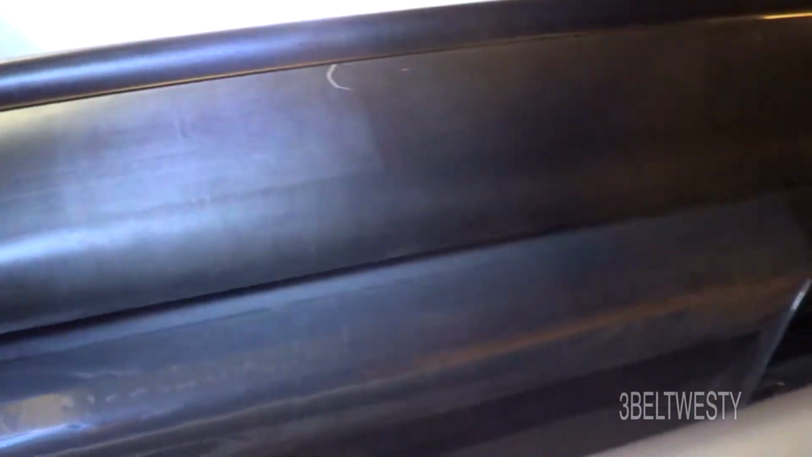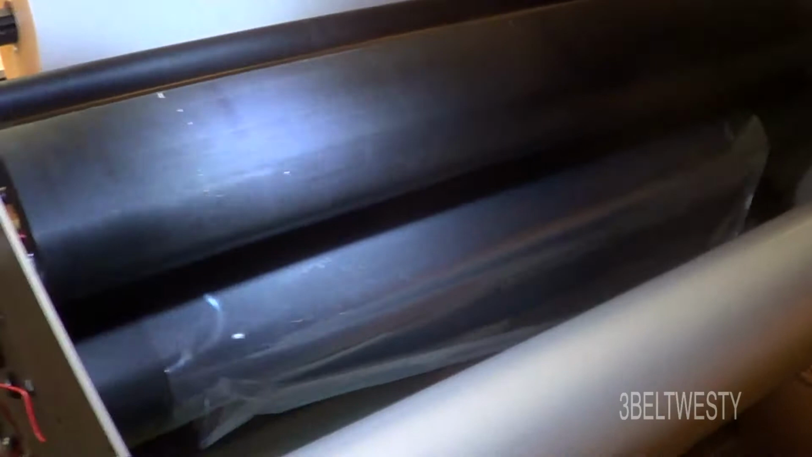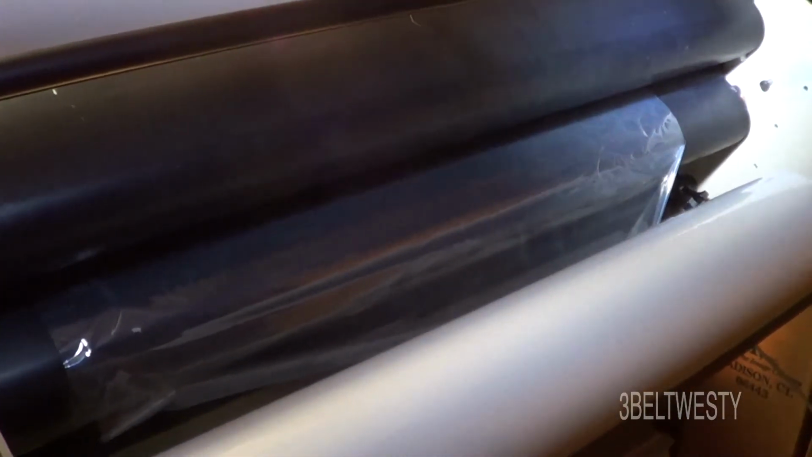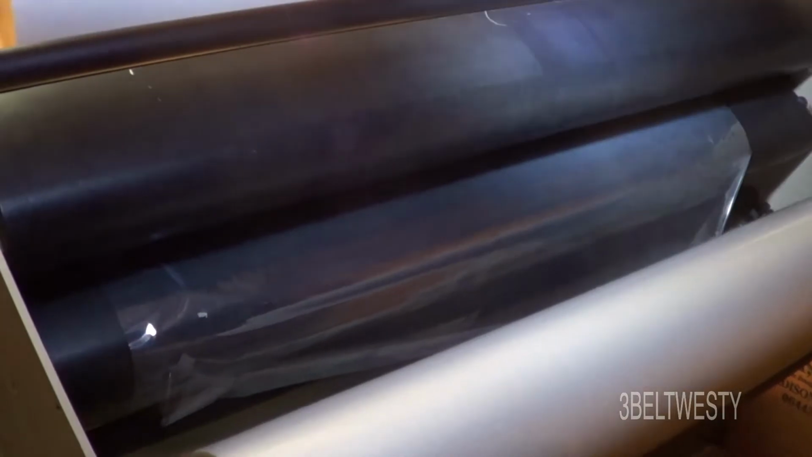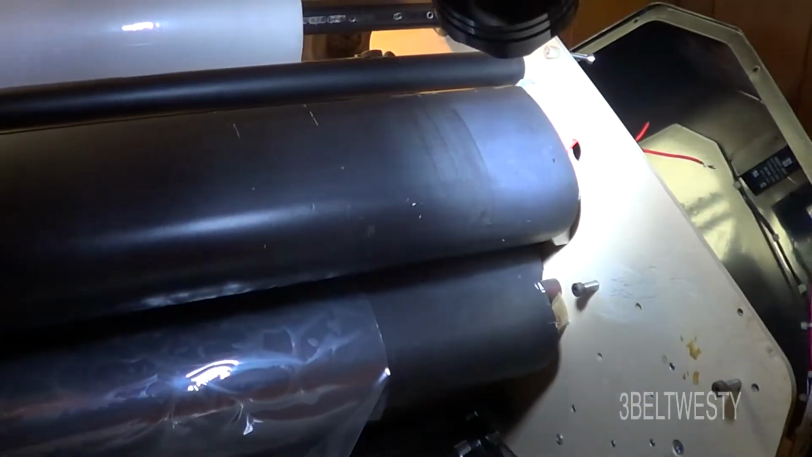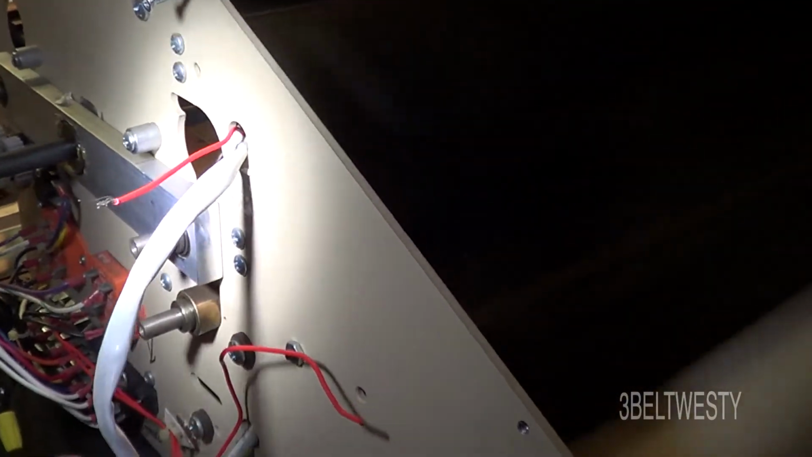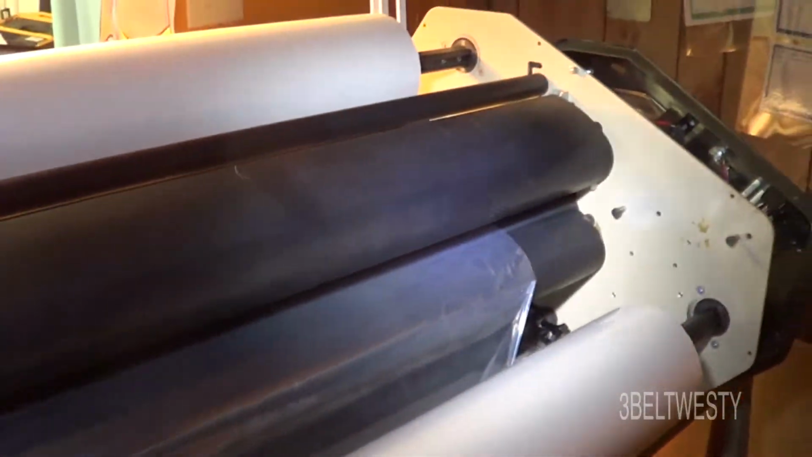So what's been happening on this is one side of the heat shoe will run, it'll all be uniform, and after it's up to temperature, maybe after running it for a half hour, it may go for weeks, this one side will be hot, the other side will be completely like 80 degrees cooler, which doesn't make any sense. Since it's only got one wire on either end, the same coil, my thought is it's been shorting out intermittently halfway through here, or a short to the frame. So we're going to run this thing independently off a variac just to see what's going on.